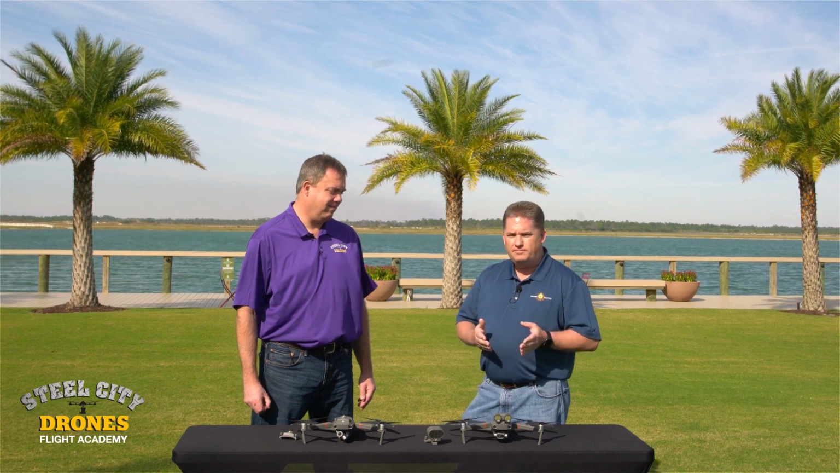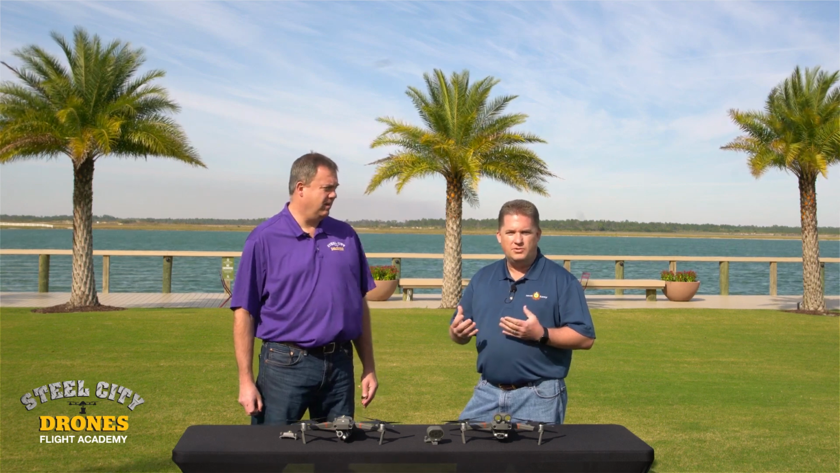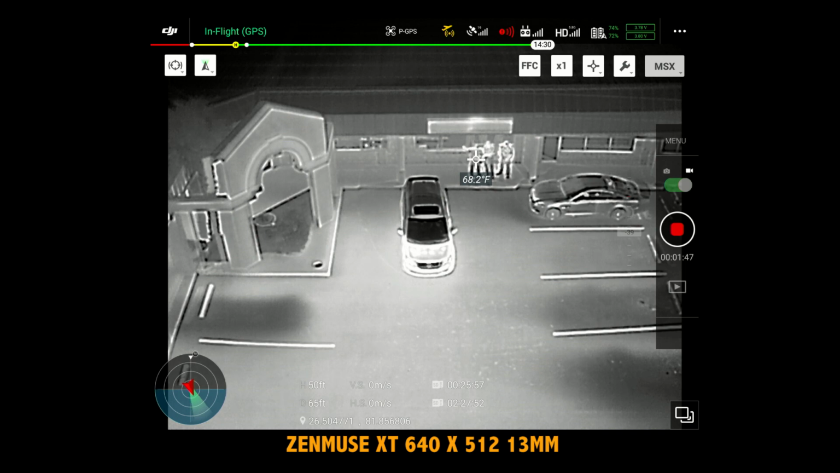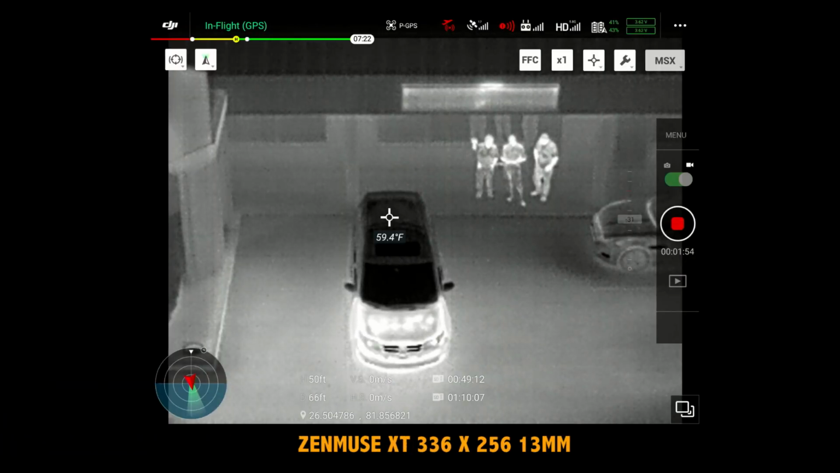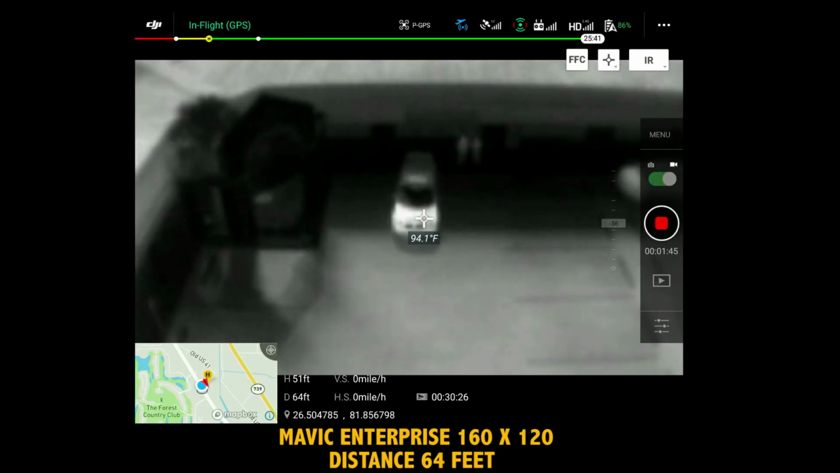And then the thermal camera. Thermal cameras are really designed based around the size of their sensor, which we'll call resolution. And they start from the top of the line coming down, like the XTs and the XT2s, they have 640 by 512, and that's the pixel count sideways and vertical. Lines of resolution. And we'll call that the full resolution sensor. Then a lot of people went into a little bit lesser priced version of the sensor, we'll call it half resolution, 336 by 256. This is neither one of those. This one is 160 by 120.